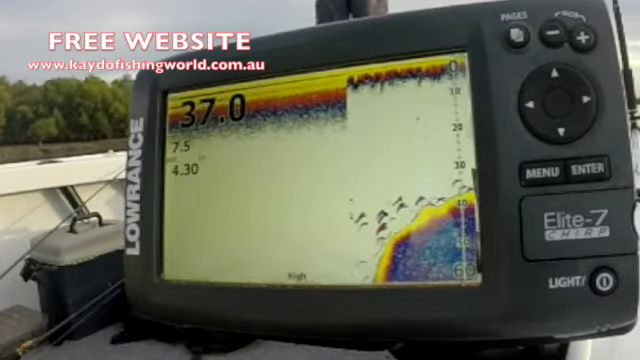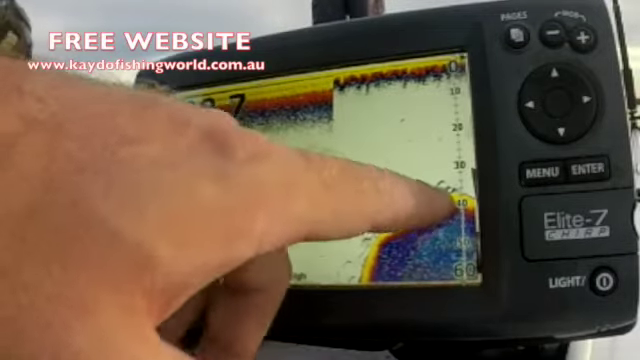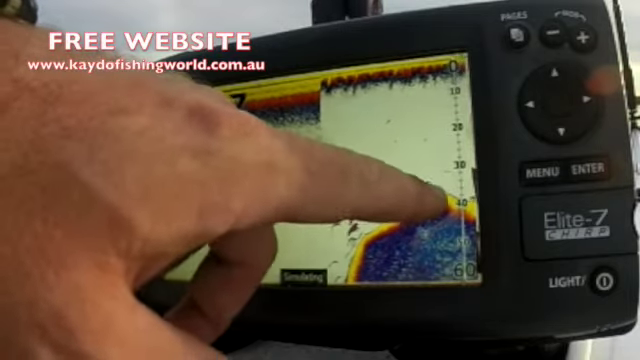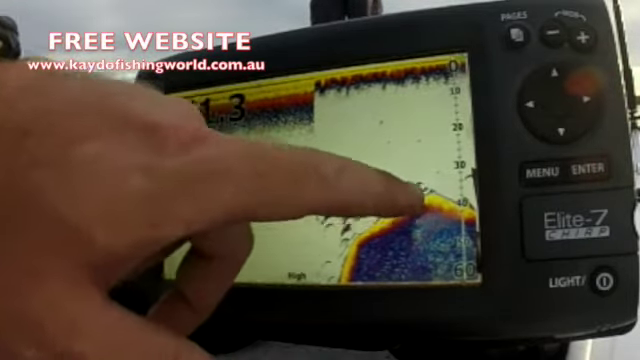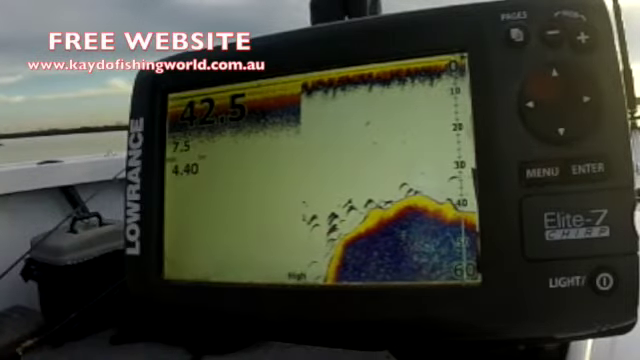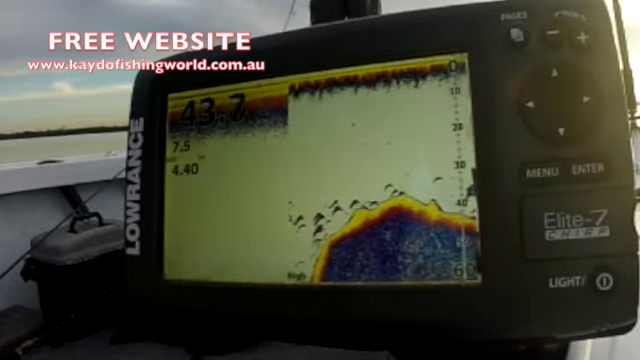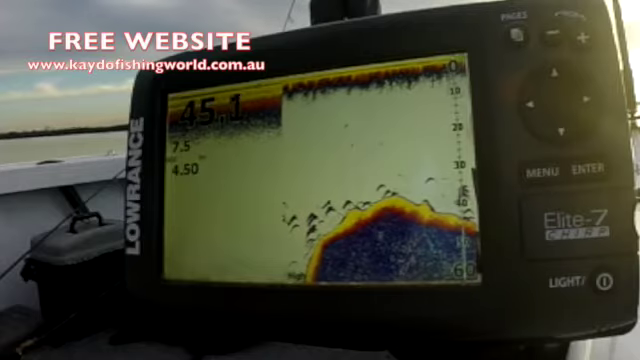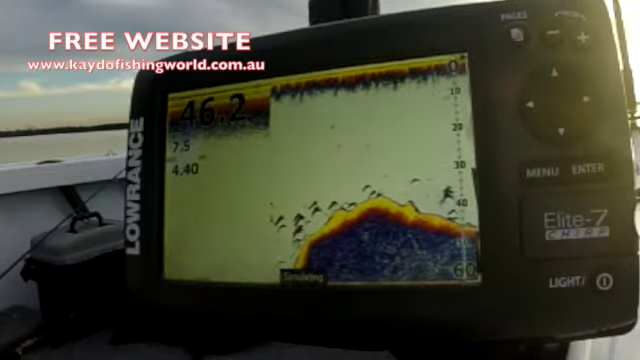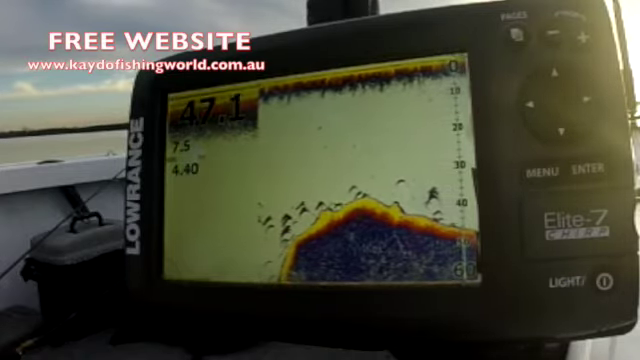But what you really want to look for is structure. Find the structure, find the fish. So if you can pinpoint all your harder substance, so that'll either be your oyster reefs or your rocky ledges or stuff like that, or even your pylons, that sort of stuff is pretty much where you'll catch 90% of your fish. So find your little drop-offs like it is here. You'll usually find fish hanging off the edge, and as you can see off the edge of this drop-off, looks like a little bit of a reef hanging off as well, and fish hanging around that reef.